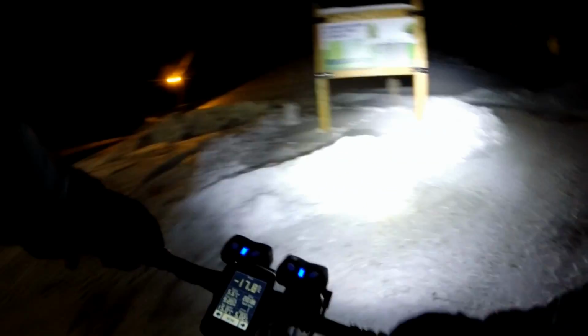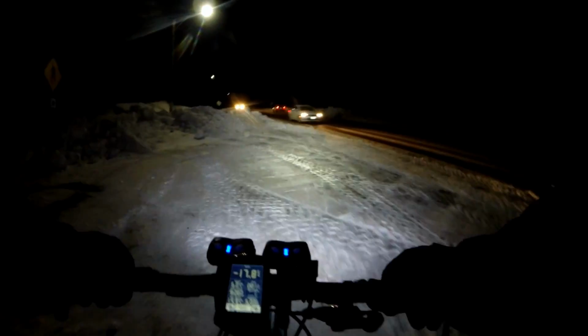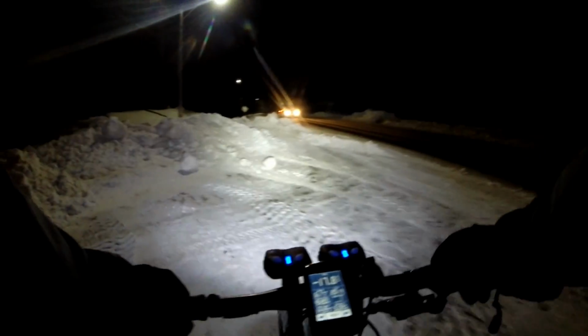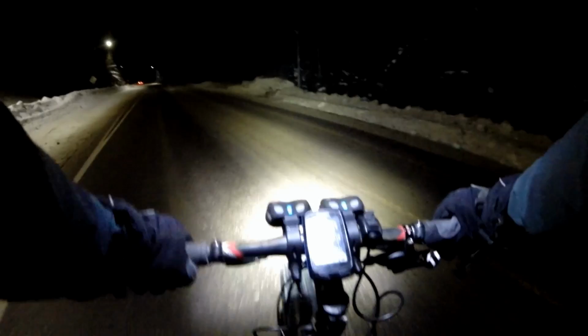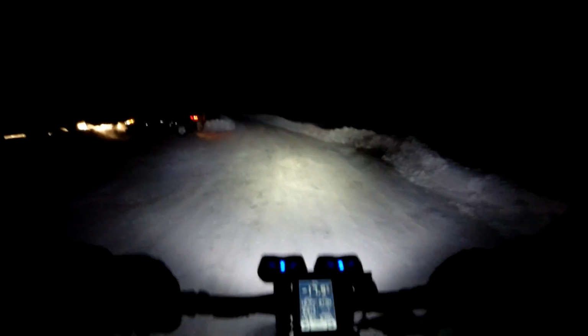City plowed that into a big pile. No thought or care given to people exiting those trails. We got a fat biker, I don't know, coming or leaving. Looks like they're waiting for somebody. First time I've seen that, a fat biker parked there.